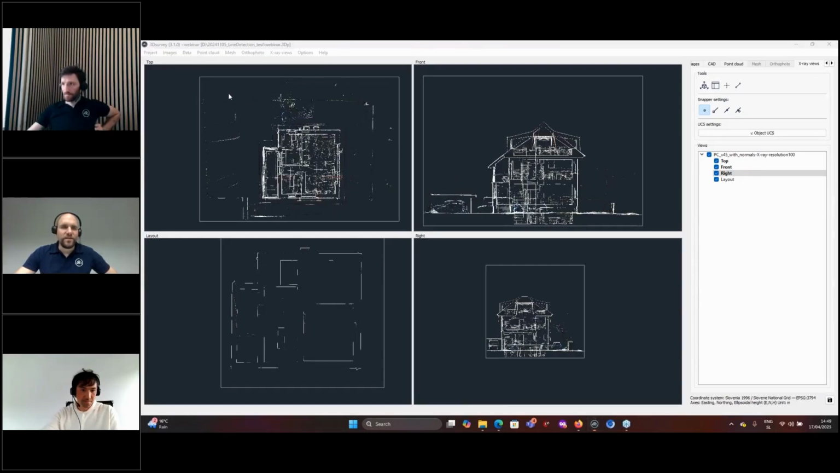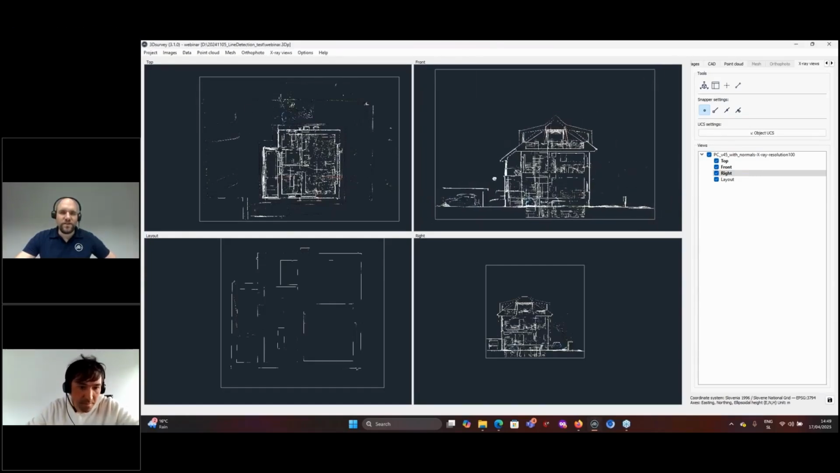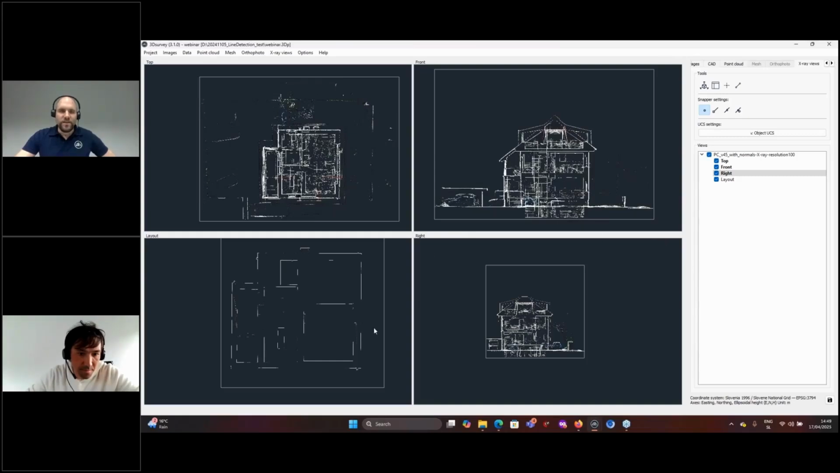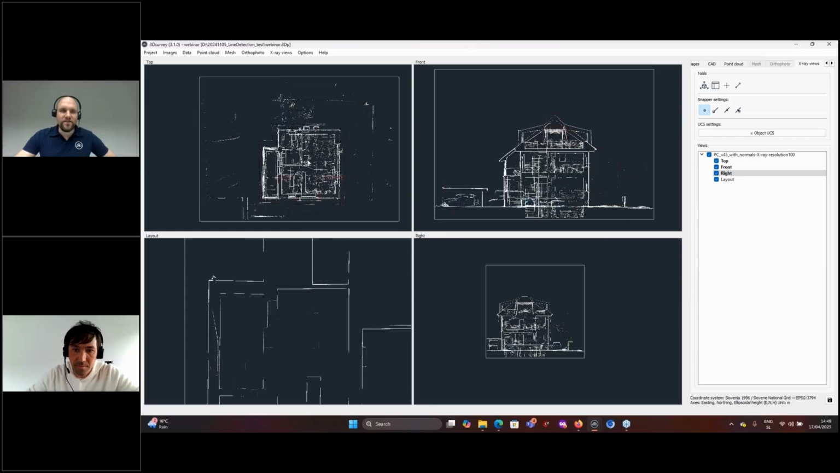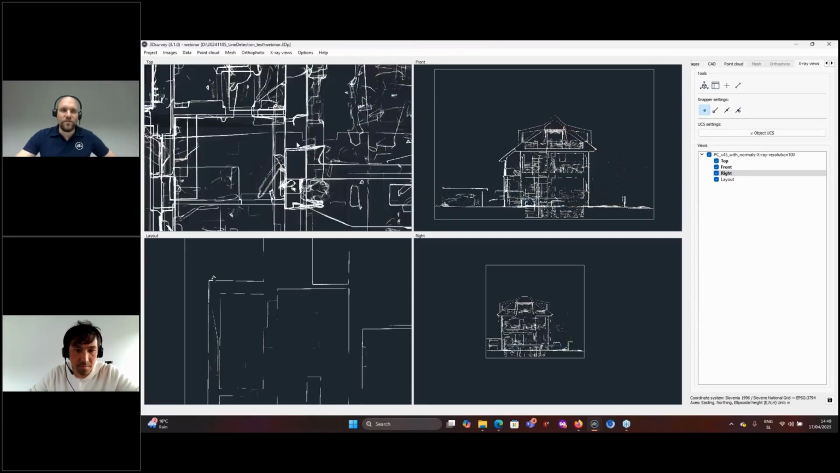So here I have a few X-ray views of our office building. So the automatic line detection works best if lines are clearly defined. So here we have the whole top view.